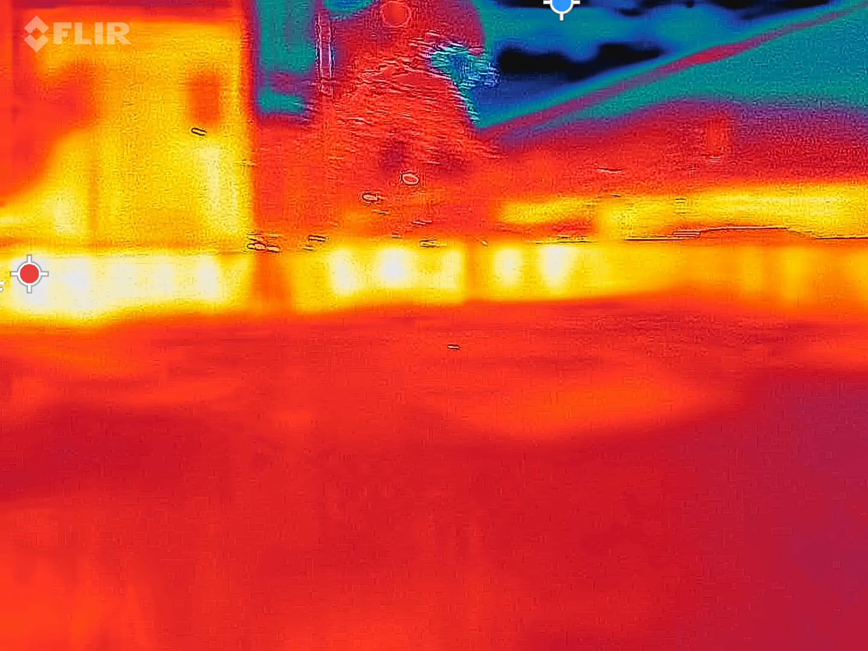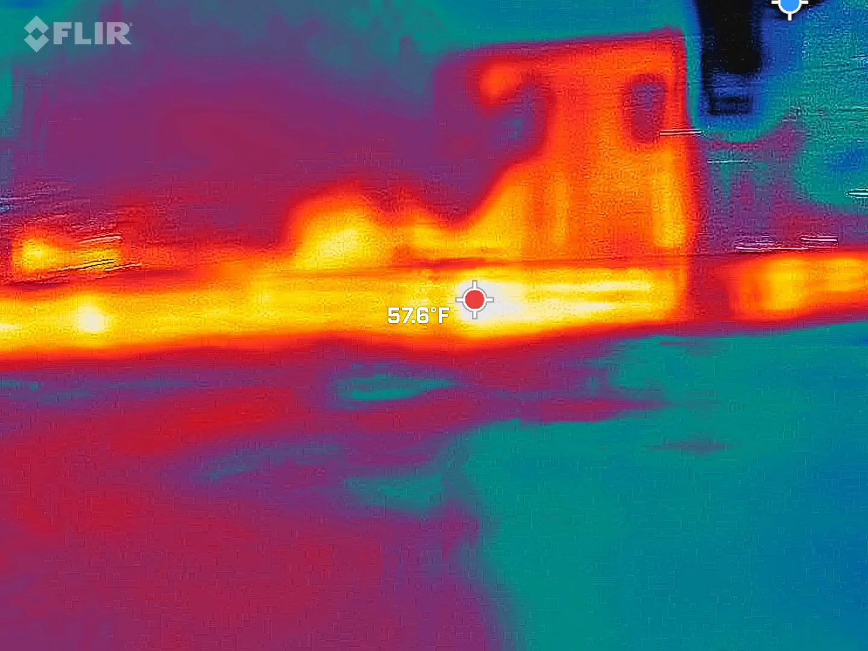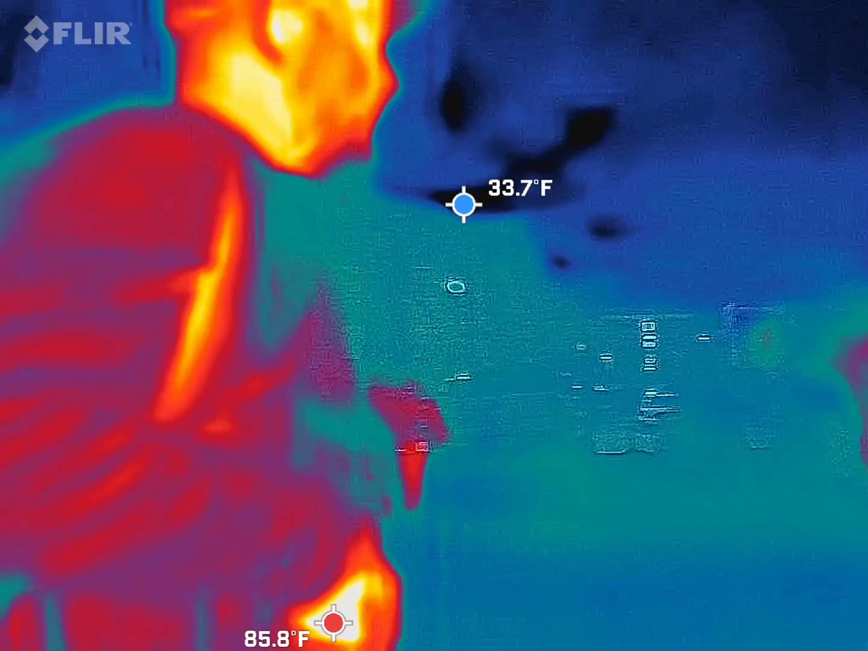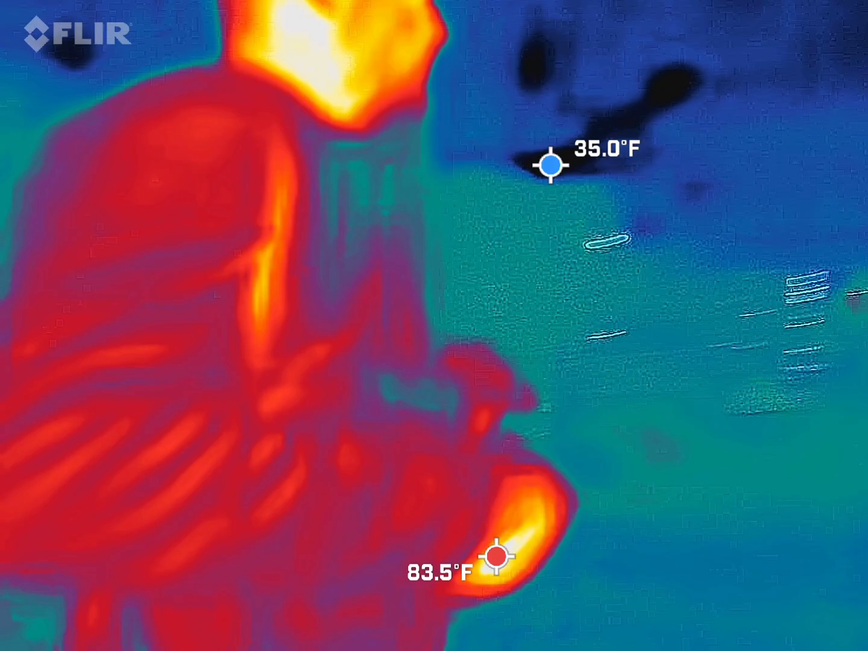Why does only the threshold matter? I just got a 17.5. I'll take it. It's still a good one. Okay. And again, I just like to see how it climbs.